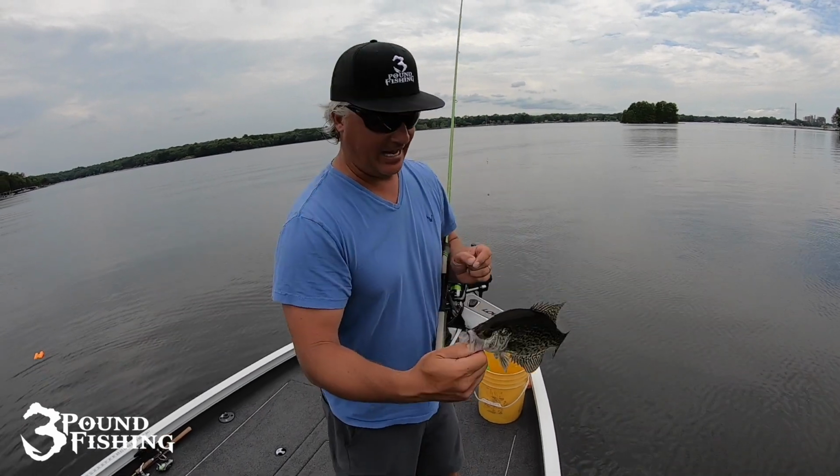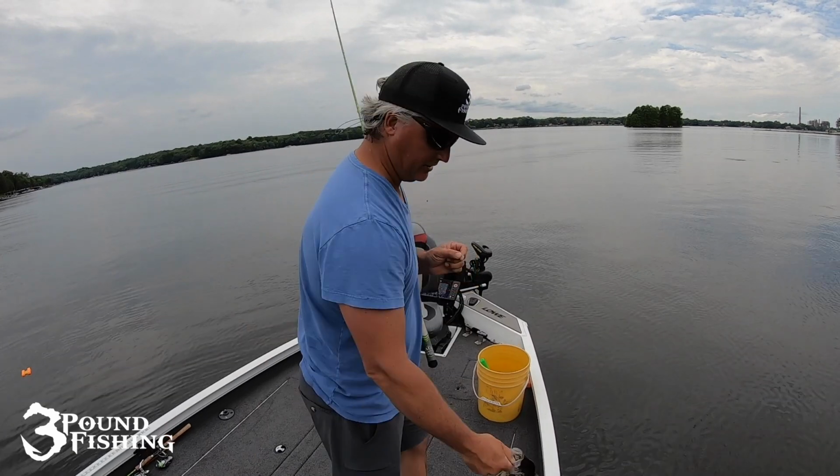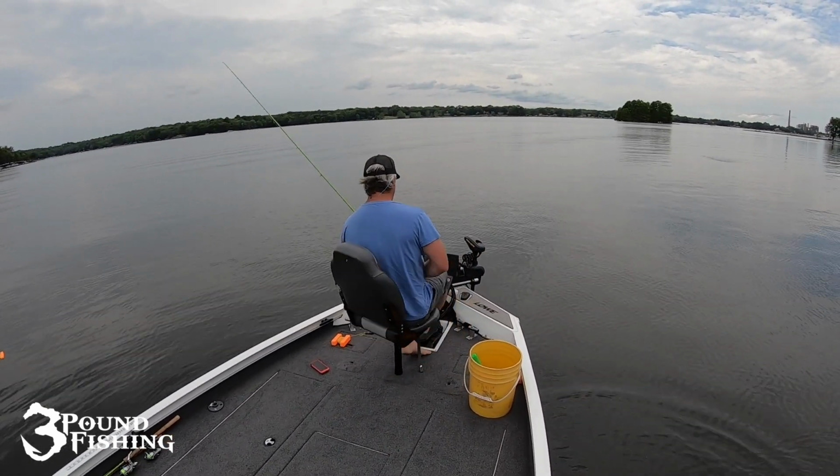Have that on Active Captain right now, and you can see a ton of fish down there. That's a good size eater right there. Man, that's just a great picture right now.